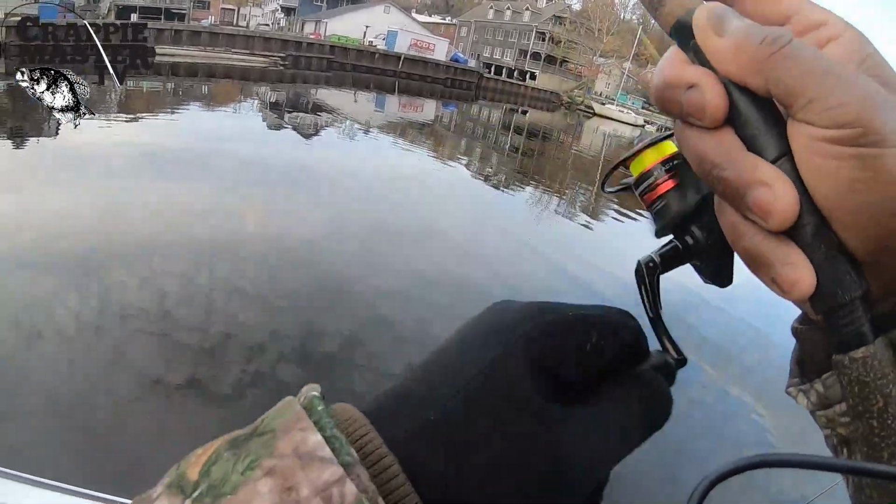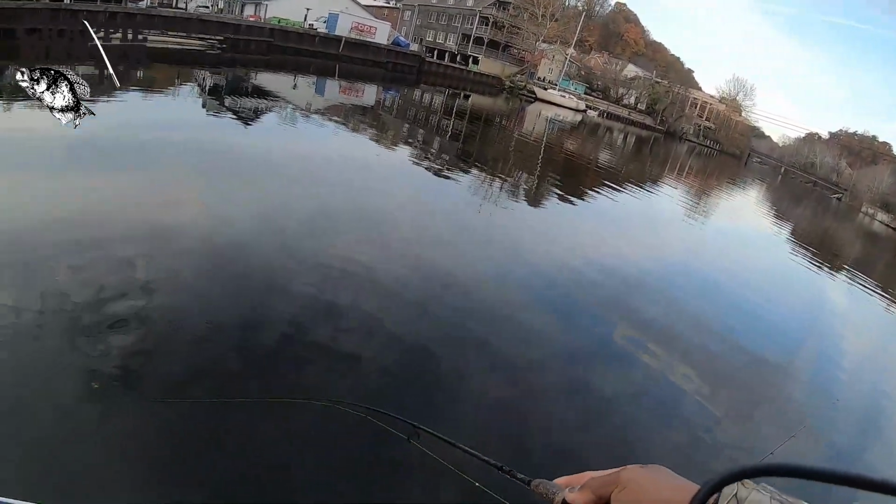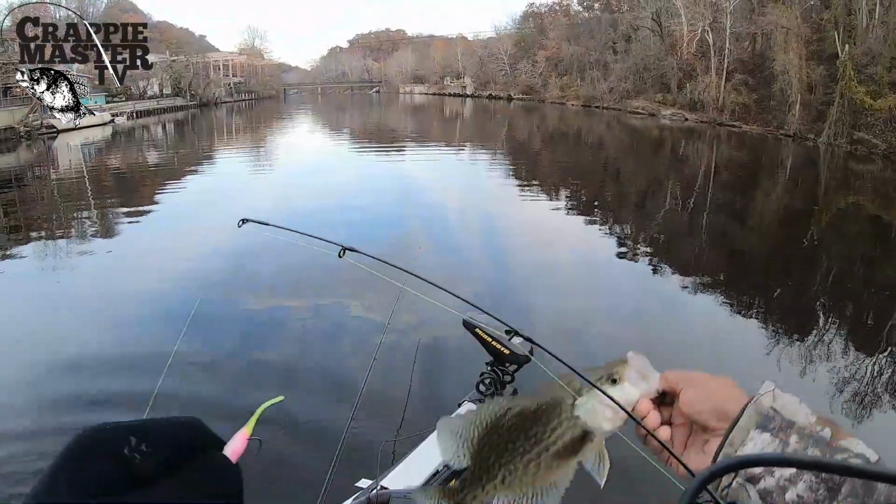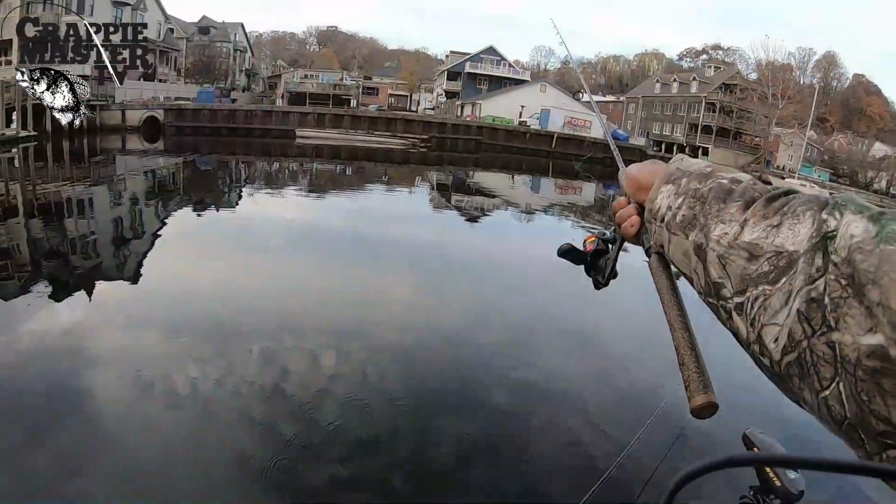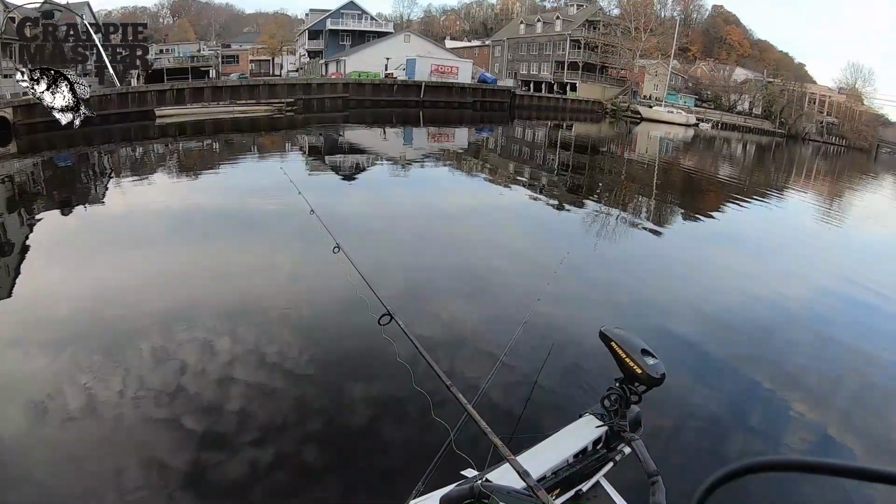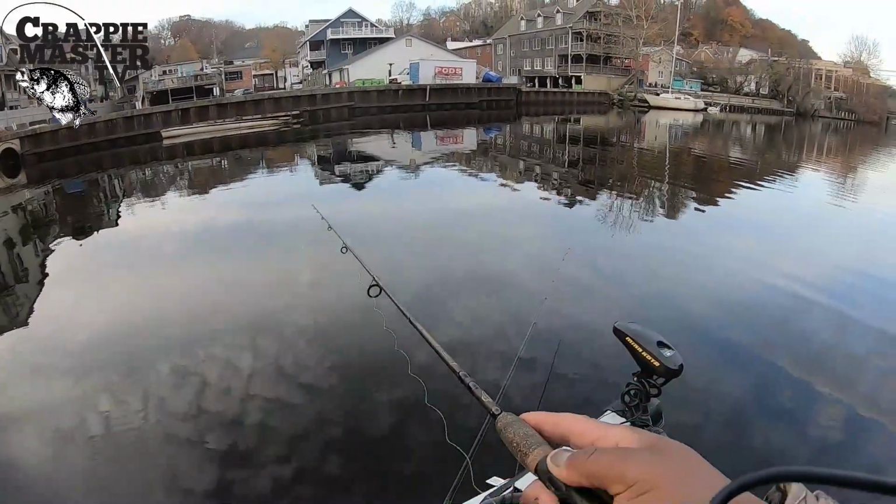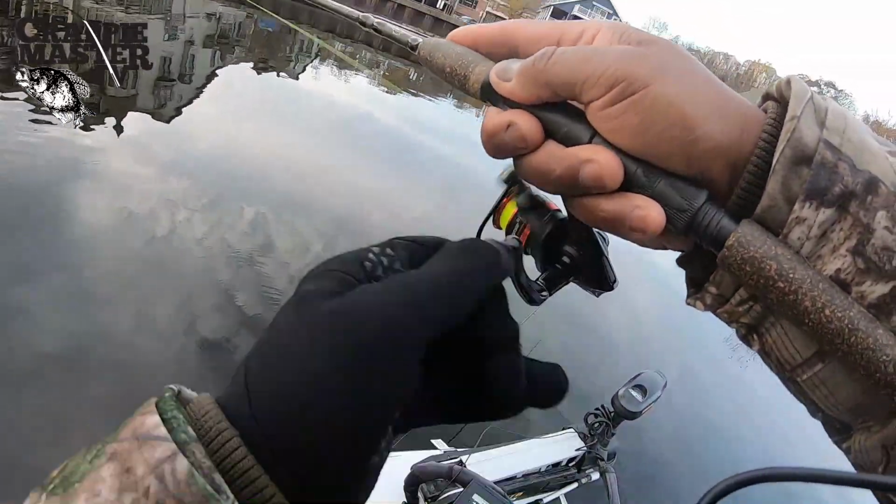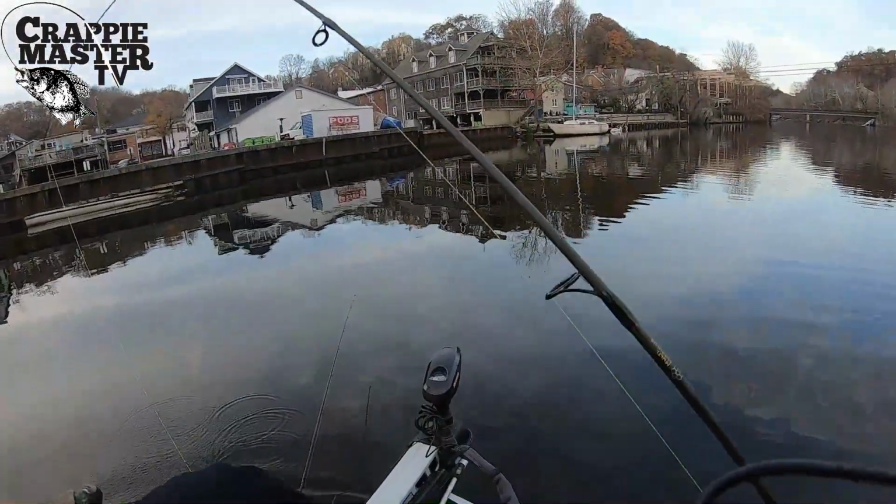Look at that. He's a fighter. He's a runner and a track star. Look at that fish in that water, man. Look at the size of that thing. It's a very nice crappie. There he is. You just sucking it in, huh? Just sucking it in. Very light bite, boy.